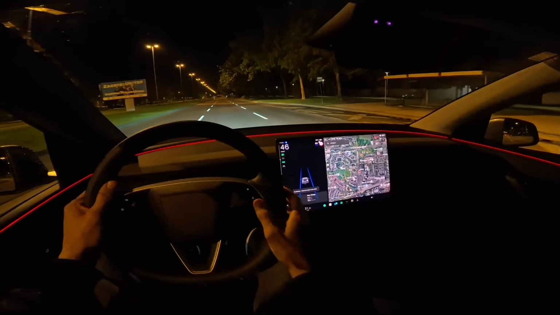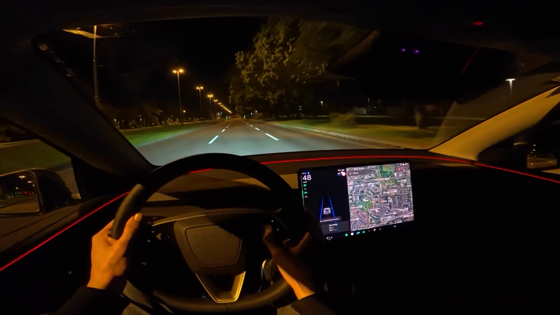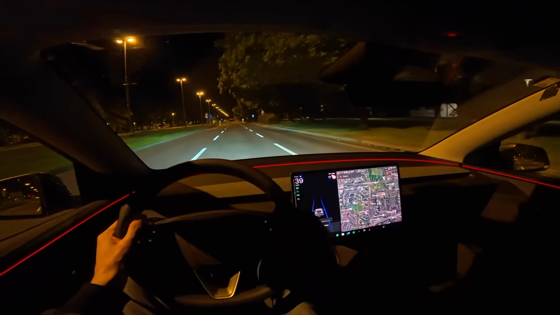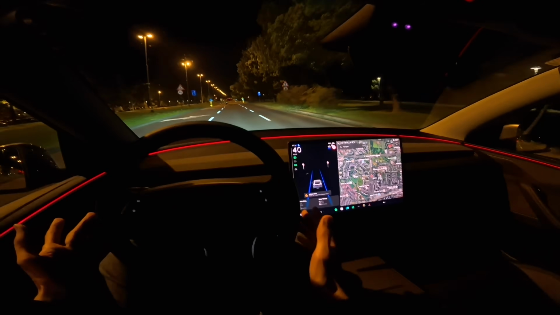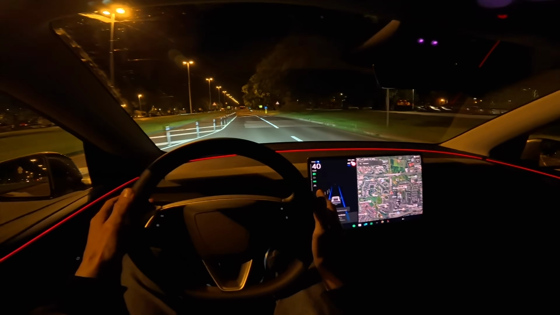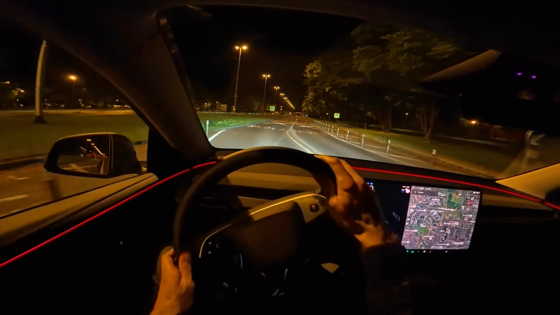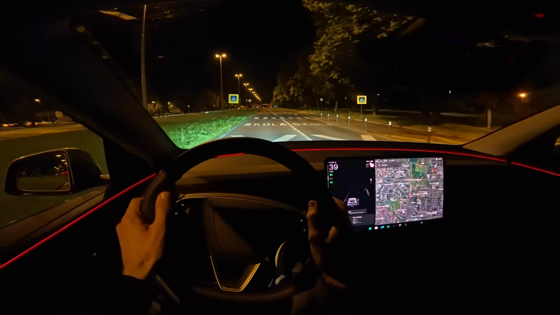I'm gonna engage the cruise here. I'm gonna lower the speed just to be on the safe side. I'm gonna see how it goes through this bend. It shouldn't be too much of a challenge, but my hands are close just in case, because there's a barrier here. But oh shit, whoa, not doing good.